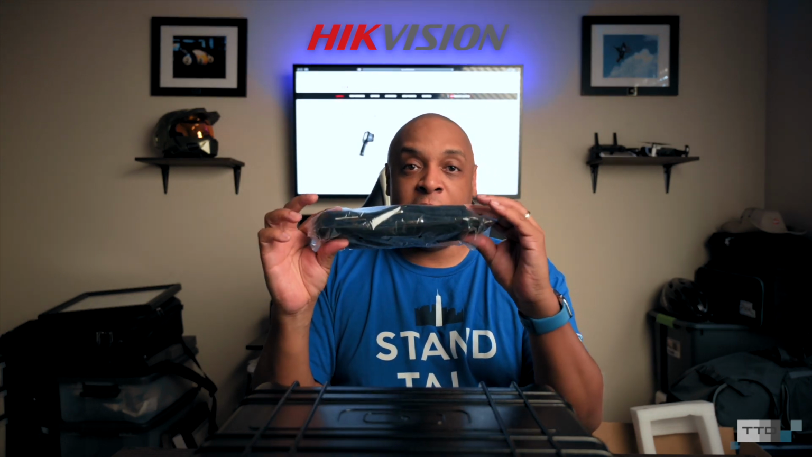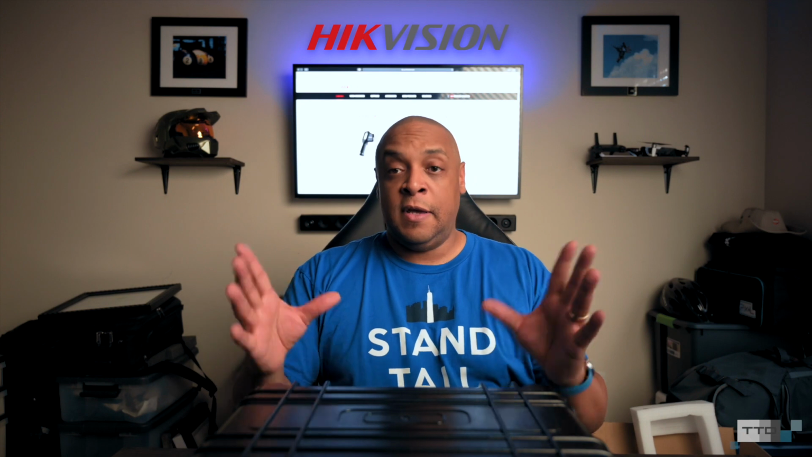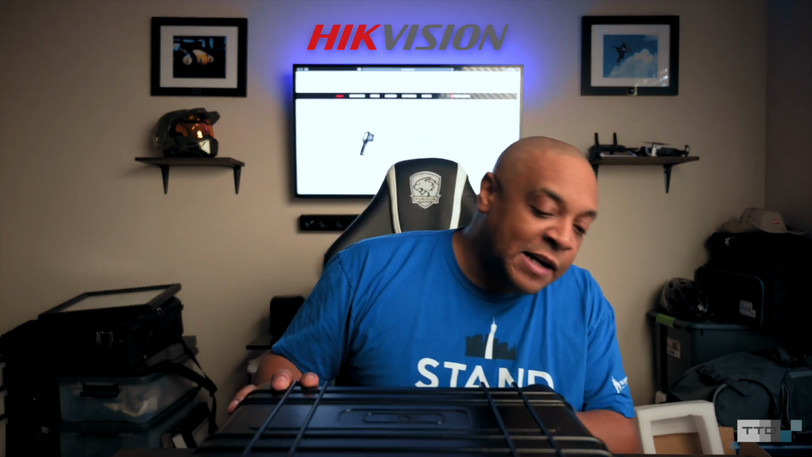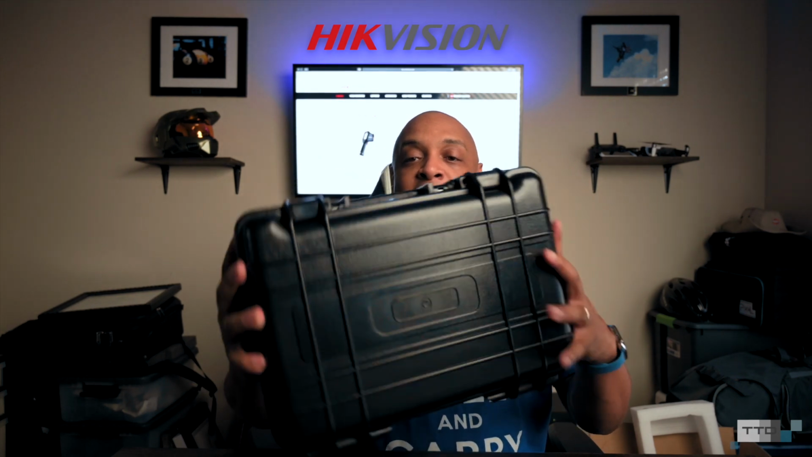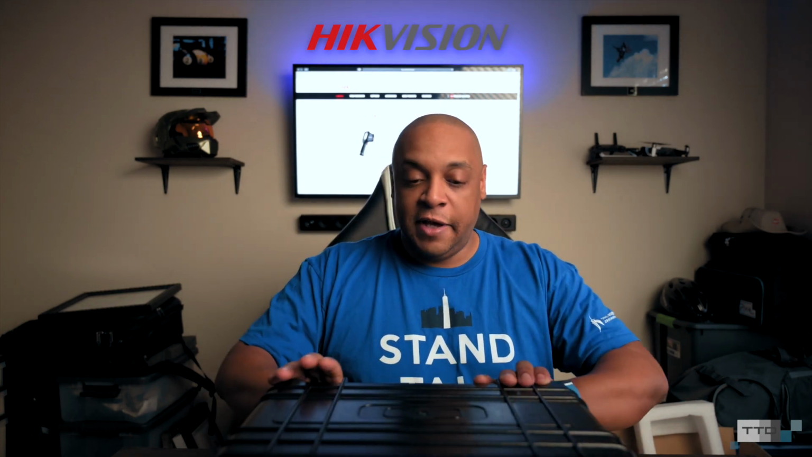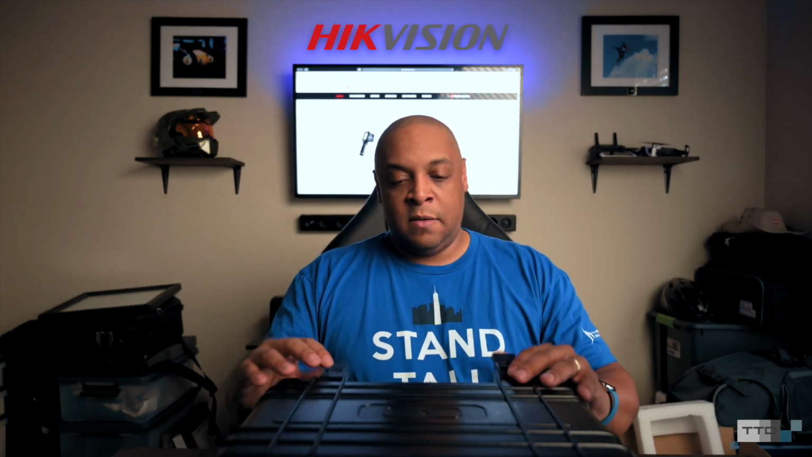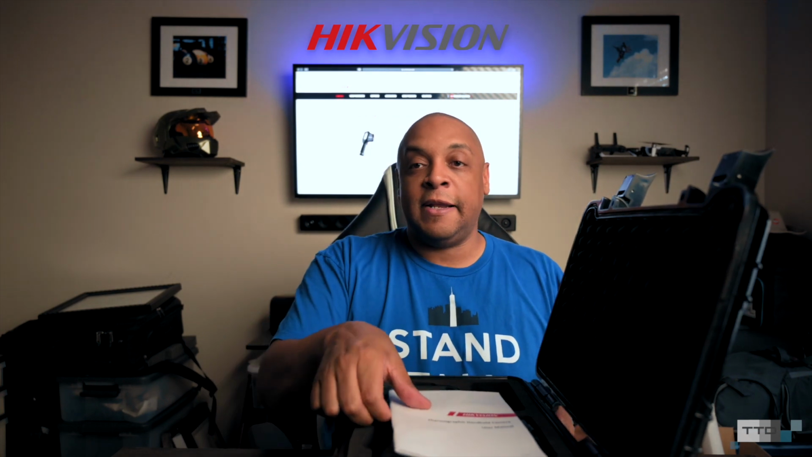And to come back to this was the shoulder strap for you to carry it with. I'm not going to worry about taking that out. So this does look like it's a watertight case, which is really nice. A lot of times you get cases like these that are really good, they're durable, but they don't protect really well if they get wet. And this looks like it will do that. All right, let's see what we got here.